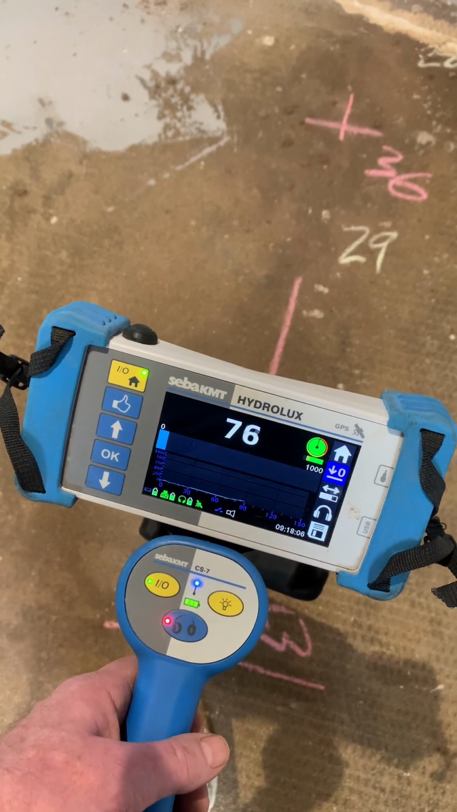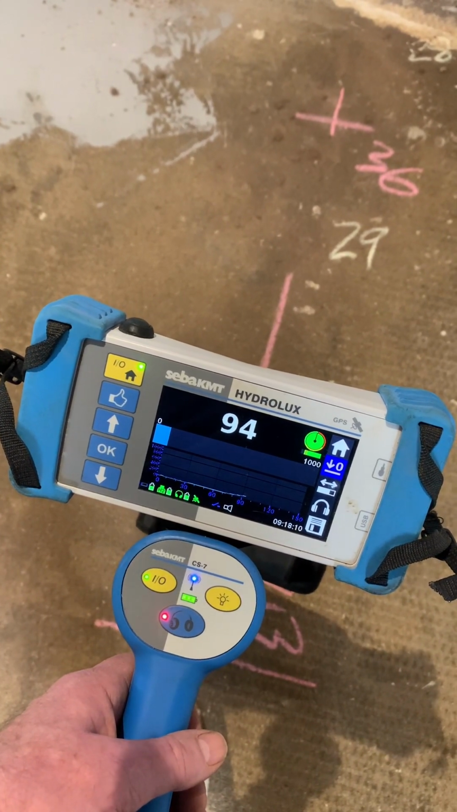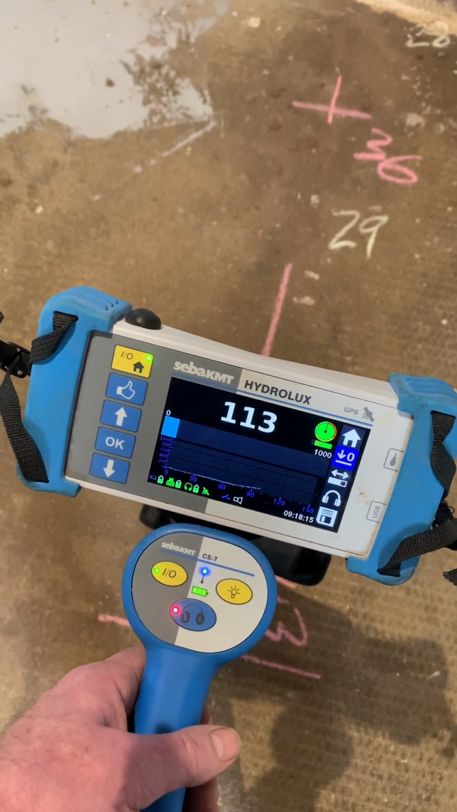It was a steady rise, so we knew it was not a great leak. And again confirmed that it was on a joint rather than a pinhole.